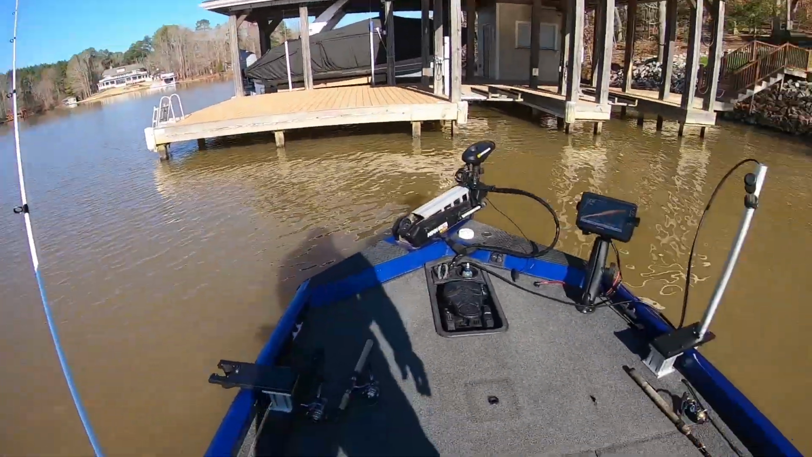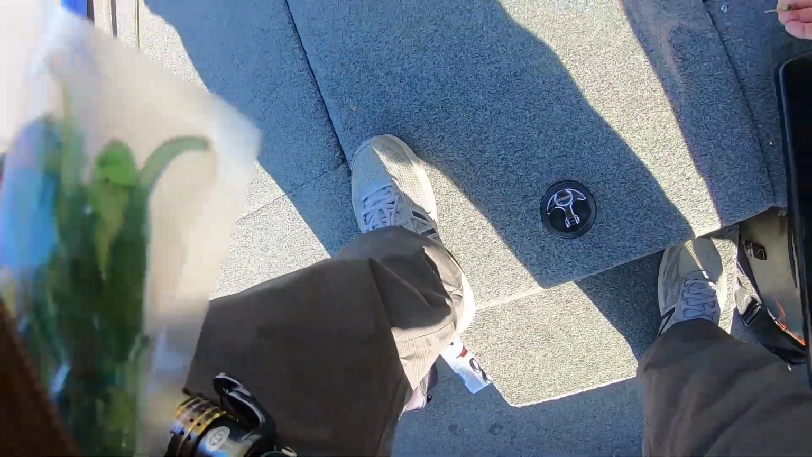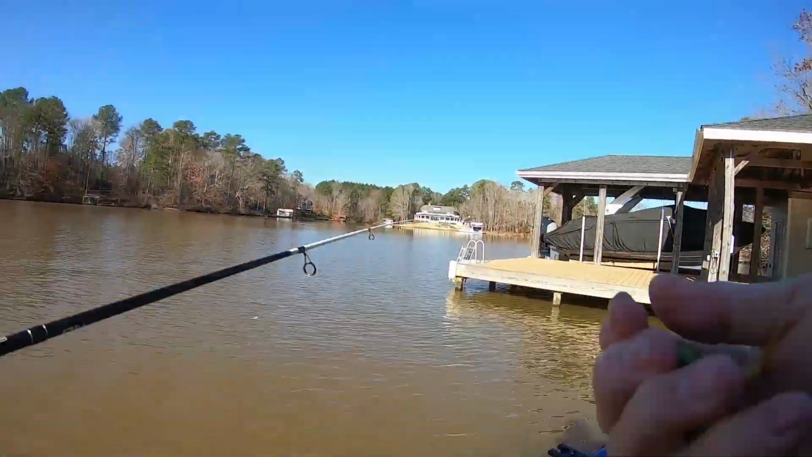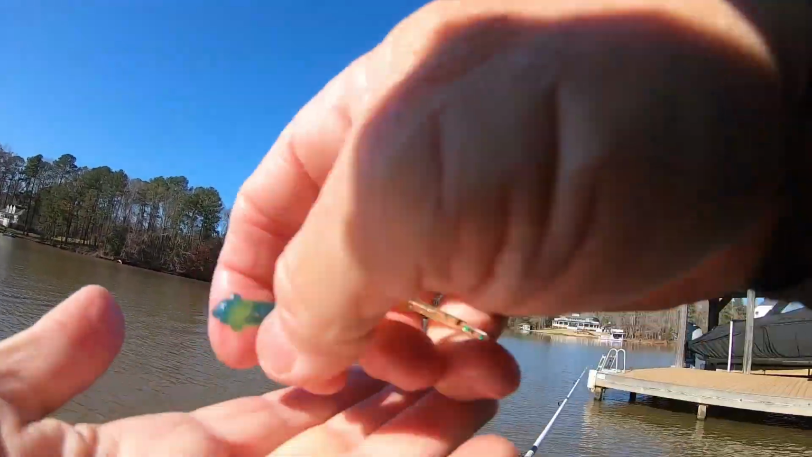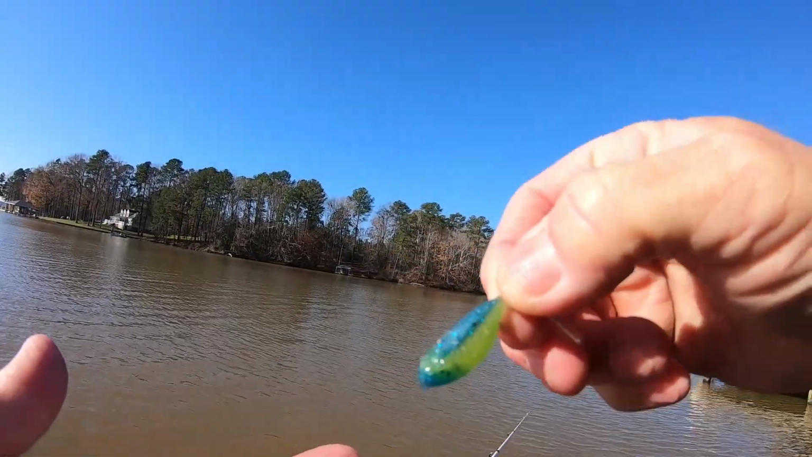And guys, I'm supposed to get my trolling motor fixed this week. It's still broken. All right, I'll give y'all an idea here in the sunlight. That's supposed to be chartreuse and blue. See, it's got blue on the nose.